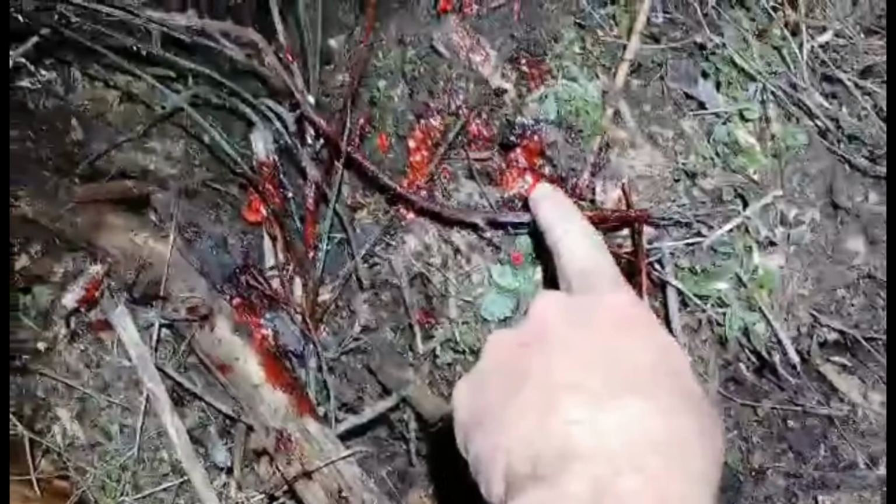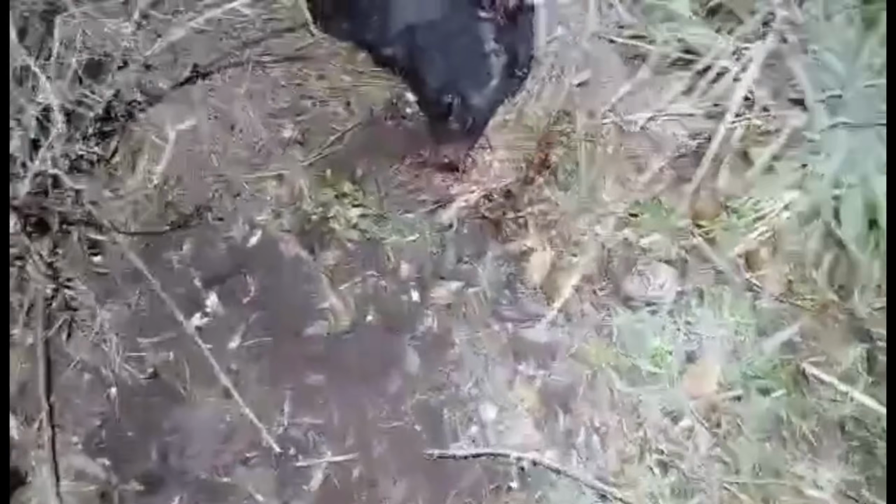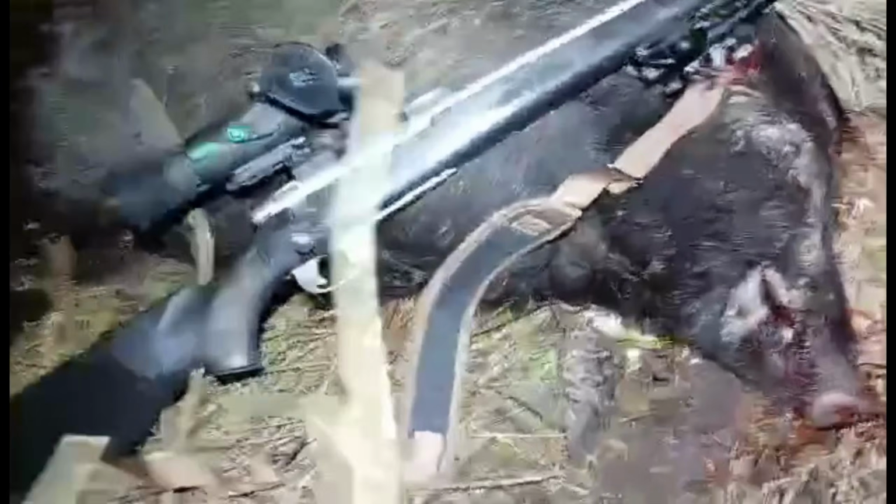That's actually brain matter, all of that, so obviously good headshot, good score, plenty of blood there, didn't get far at all. So another good score for the Oneleaf.